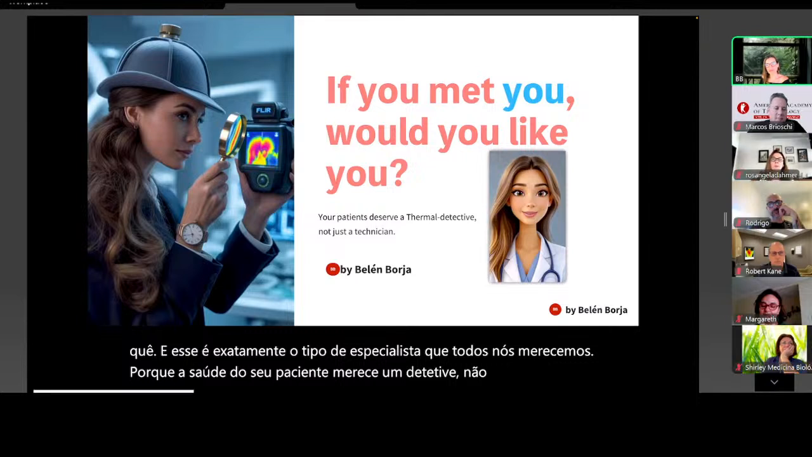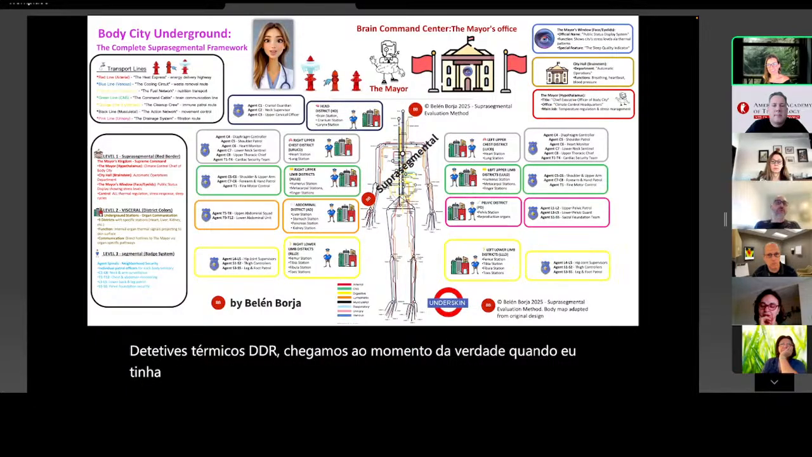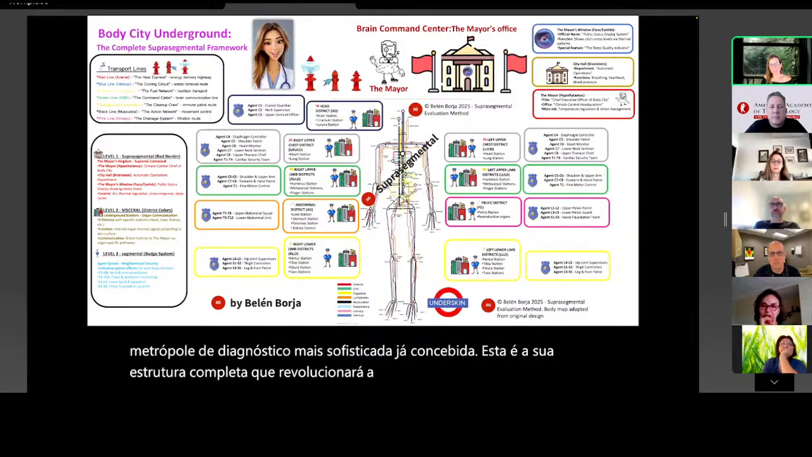Dear thermal detectives, we've reached the moment of truth. When I was 8, I took apart my own pocket watch and never managed to put it back together. But today, I've finally assembled all the pieces of the thermal puzzle. Welcome to Body City Underground. I know you're all eager to connect the dots with me.